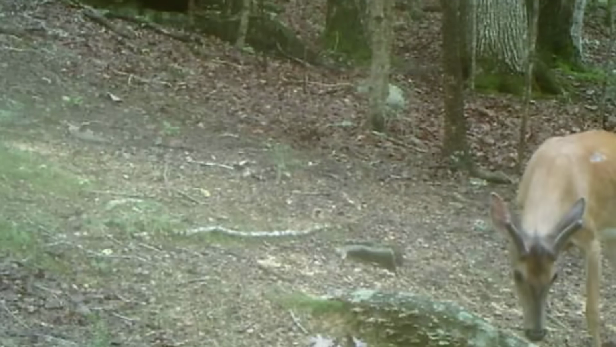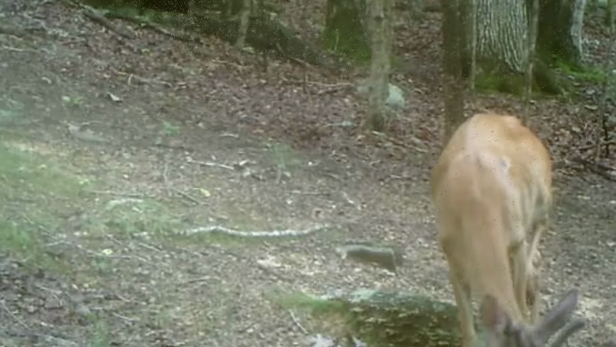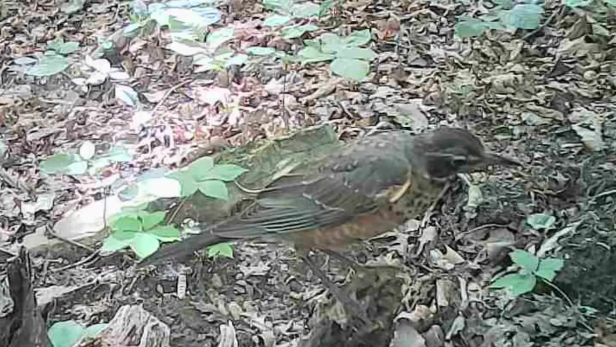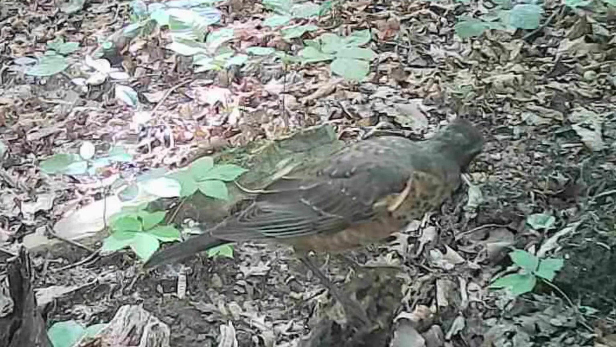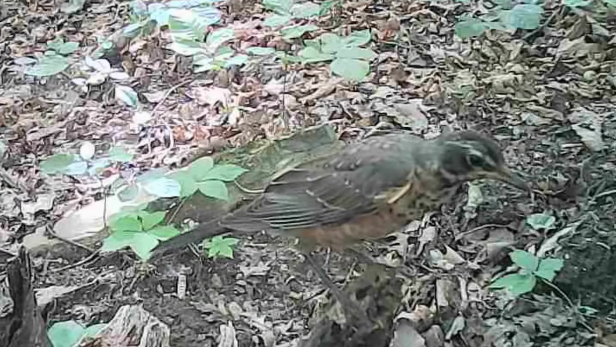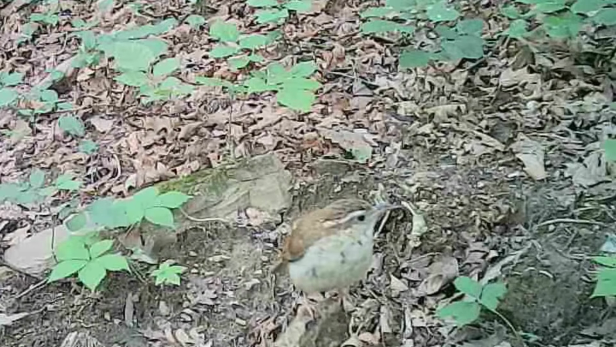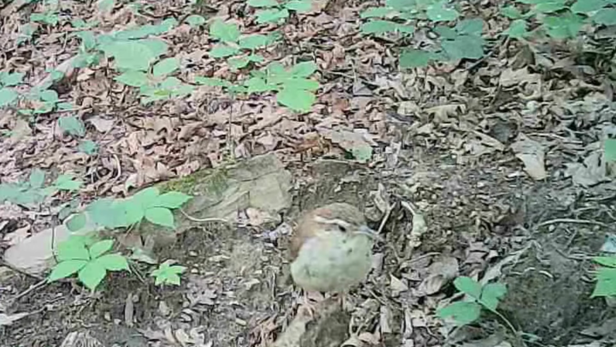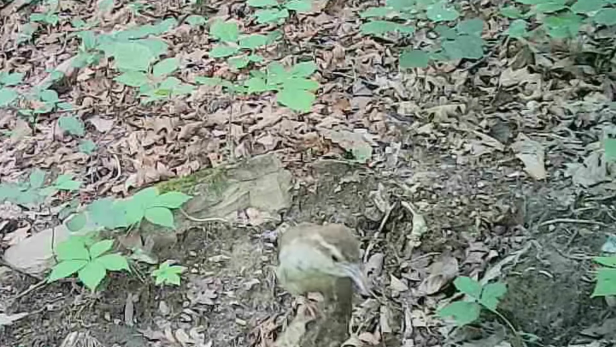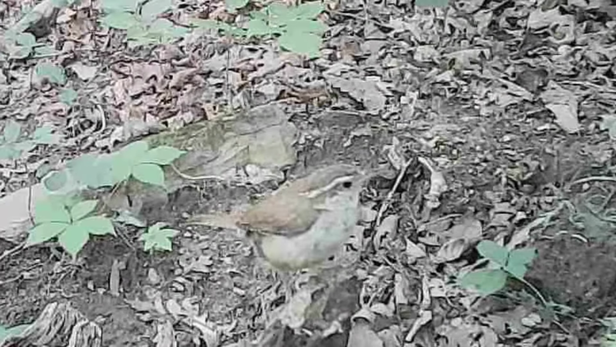And a little young buck enjoying the salt block. And a little young robin here. This is what they look like. Not very old. They're growing fast though. And at the stump here, the little wren, they love this little spot. They're here all the time relaxing, enjoying their morning. Beautiful little bird.